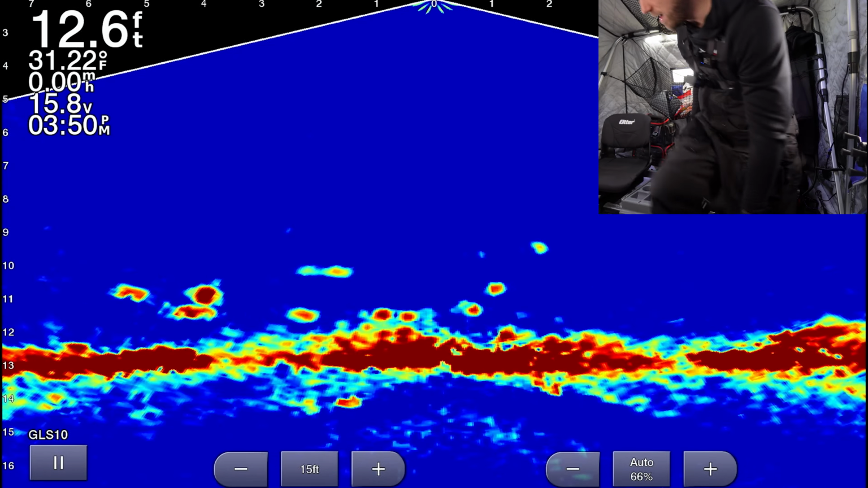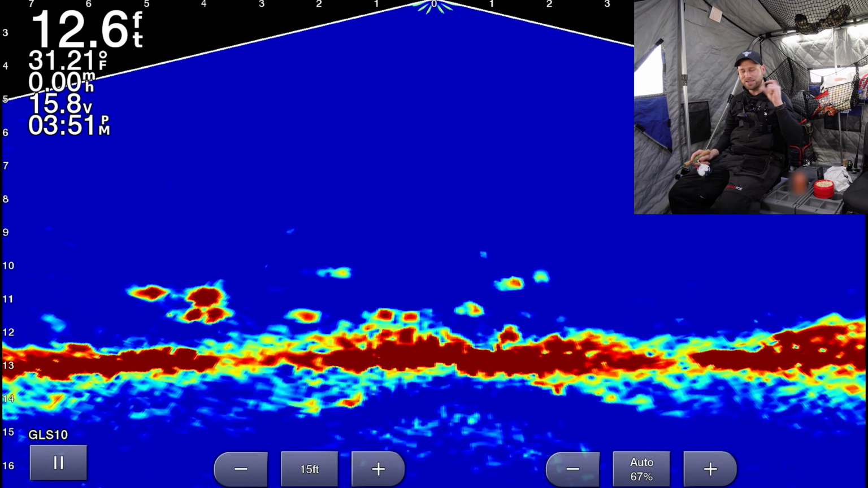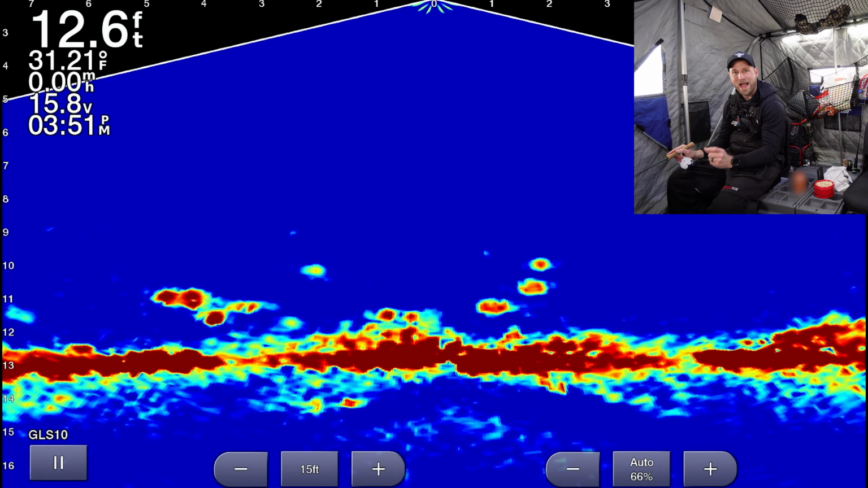I'm gonna get on my jigging rod. On this jigging rod, I've just got a small tungsten diamond, I think it's Scandia or something. I'll link it down below, with a wax worm on it.